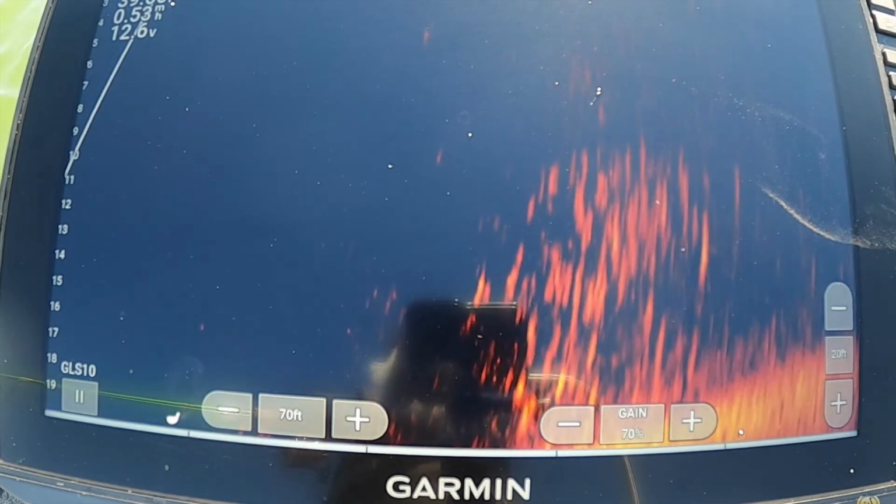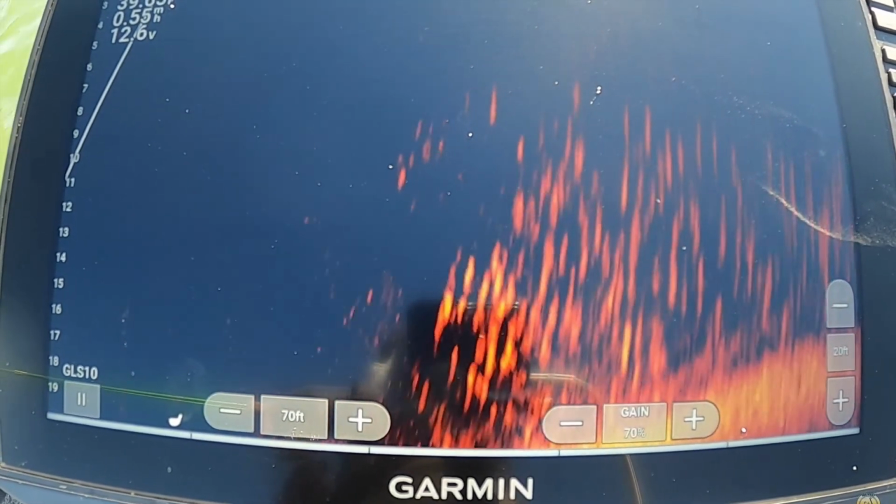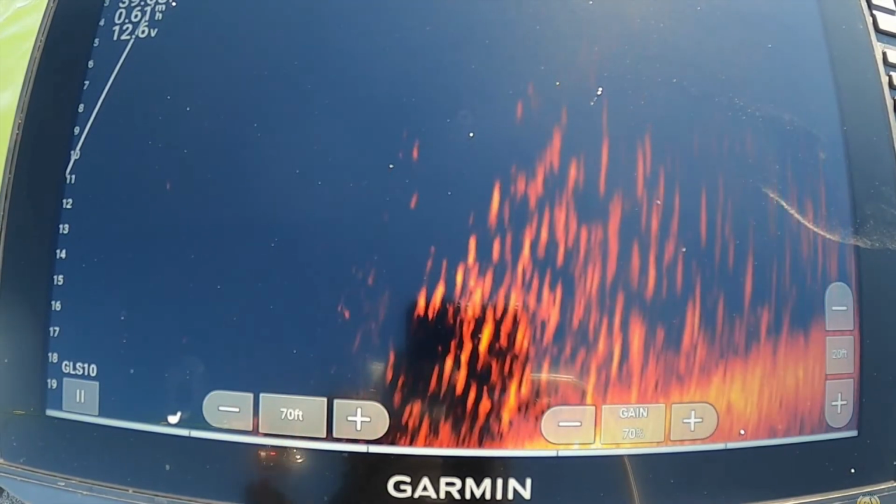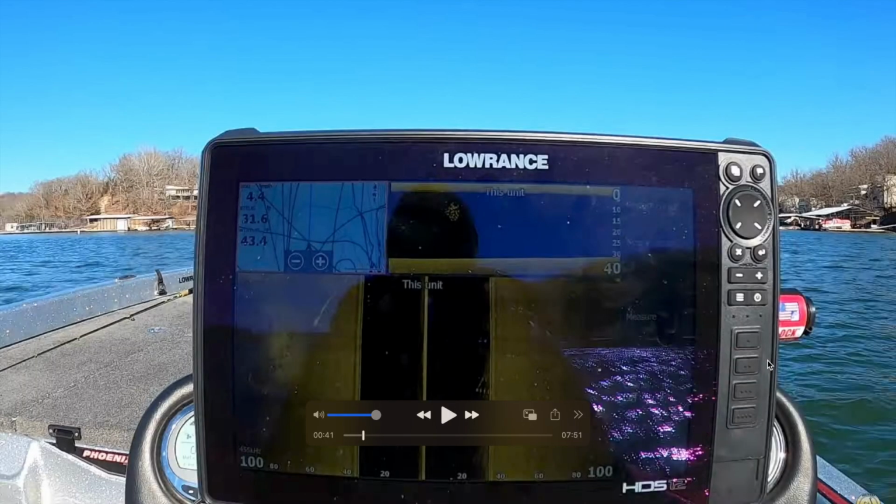So you'll see as I hit play and this pans how large this school of crappie really is. Further out this way, they become a little bit more elongated, a little bit less of a hard return. And I think part of that is some of these fish in the front get so thick that it almost blocks the return on the back end of it, or they could be positioned off to the side. But for the most part, they're going to be pretty tight knit. One other thing to note is these fish are set up on the bottom here, as you can see, and it's relatively shallow.